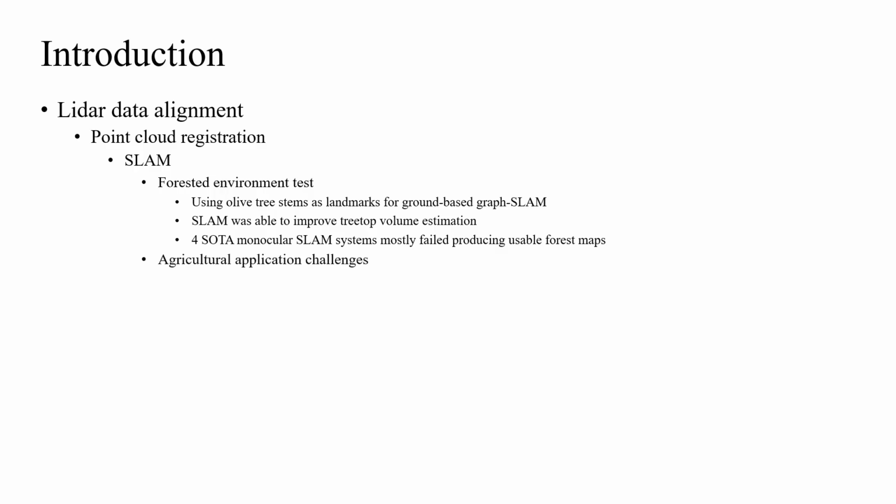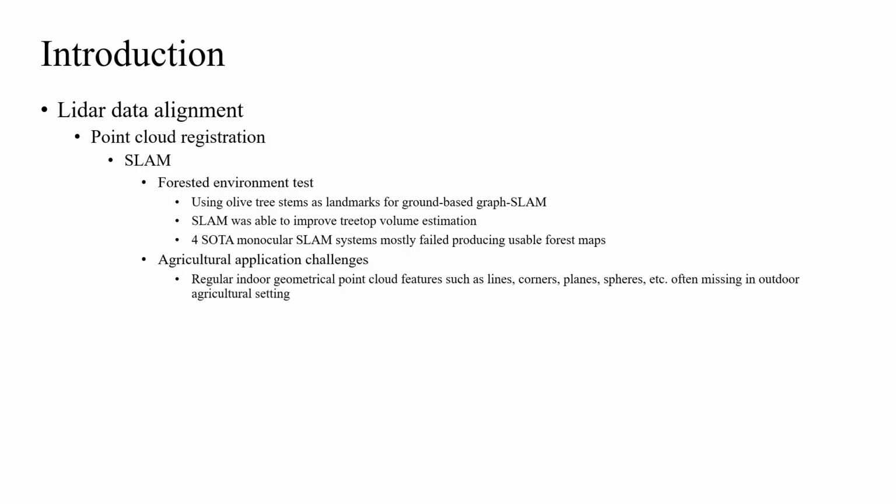There are a few challenges that hinder the application of SLAM in agricultural studies. First, regular indoor geometric point cloud features such as lines, corners, planes, spheres, etc. are involved in many LiDAR SLAM algorithms for solving data association, yet they are often missing in outdoor agricultural settings. Second, unique agricultural landmarks such as tree stems might be blocked by tree branches and leaves from nadir view LiDARs. Therefore, they are not appropriate for aerial SLAM applications.